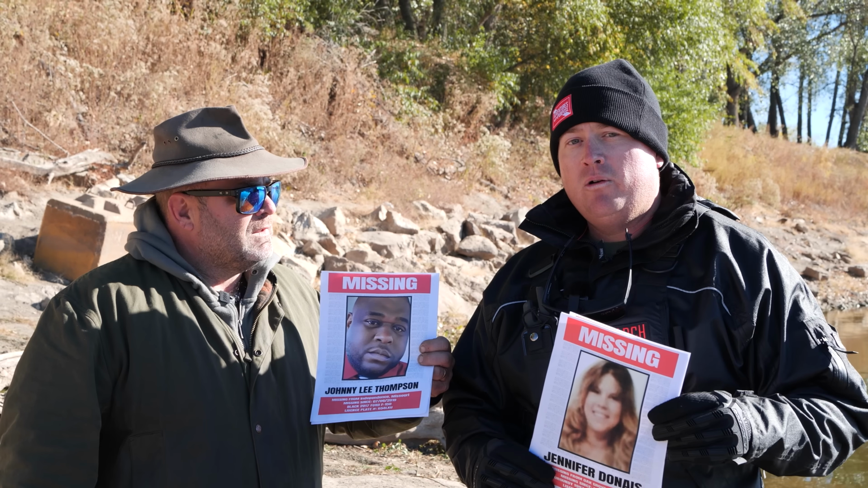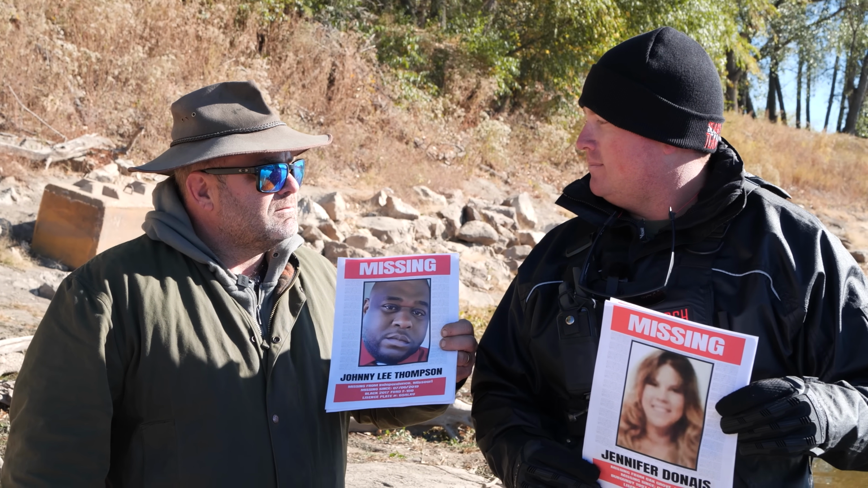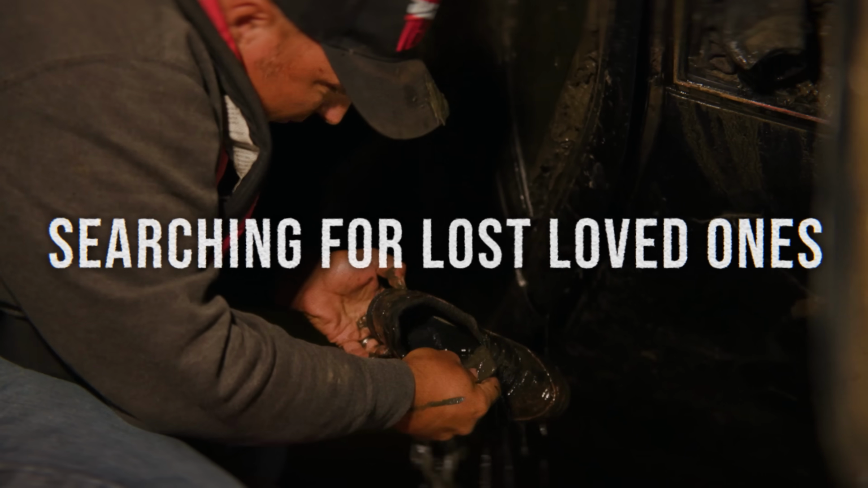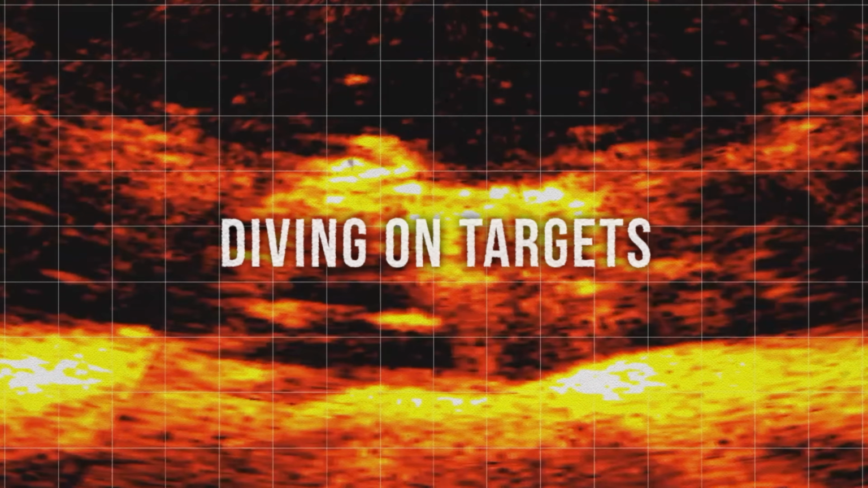Yep. So come along with us. We're going to get the boats in the water. We're going to start scanning and start marking vehicles. And we'll see what the day brings. Excellent. Let's get out on the water and see what we can do. For families who have all but given up on finding their loved ones, this team is a last hope.